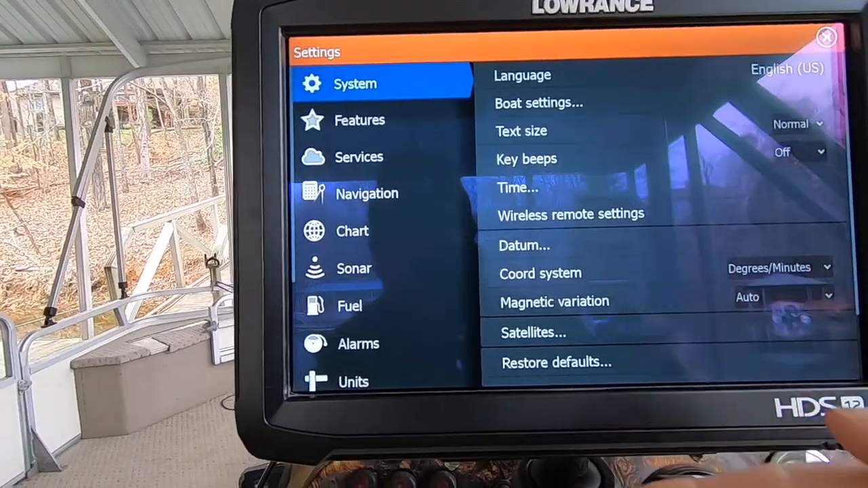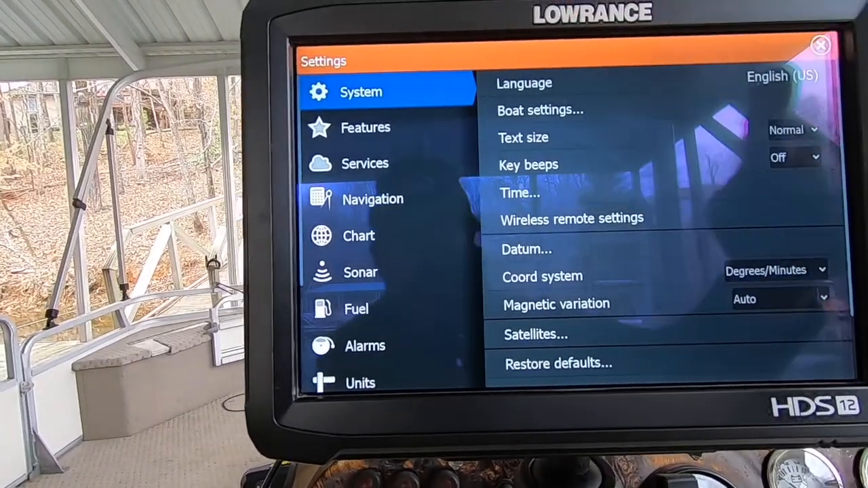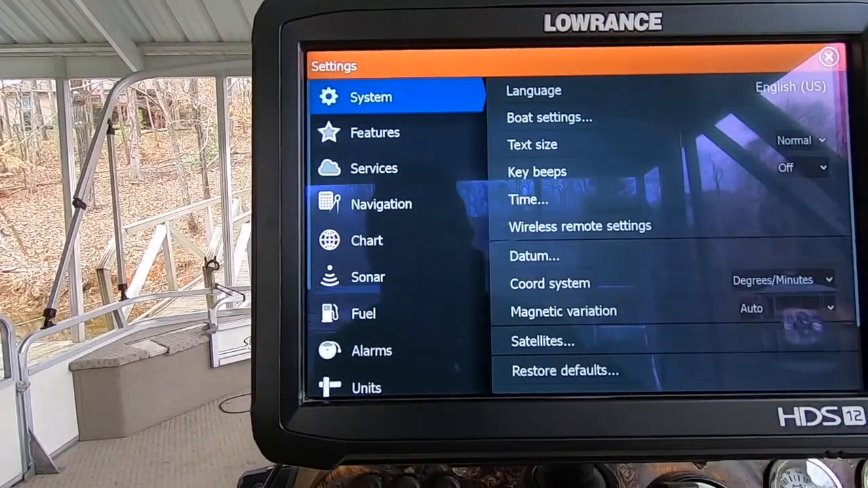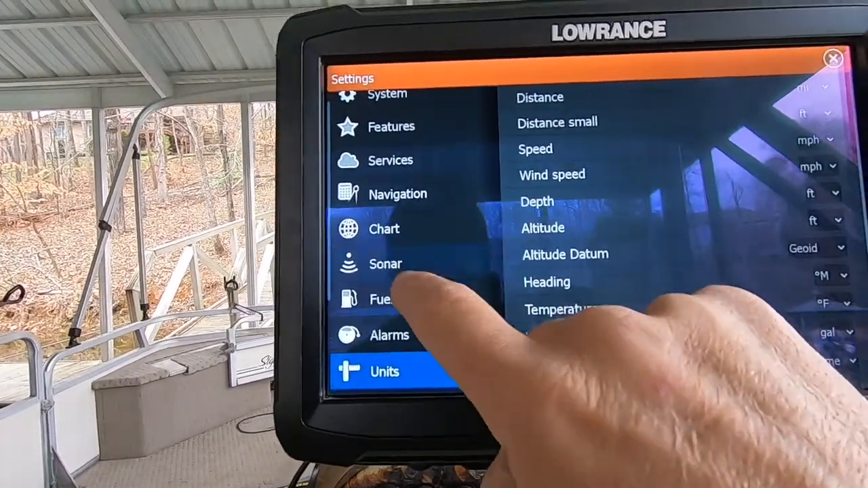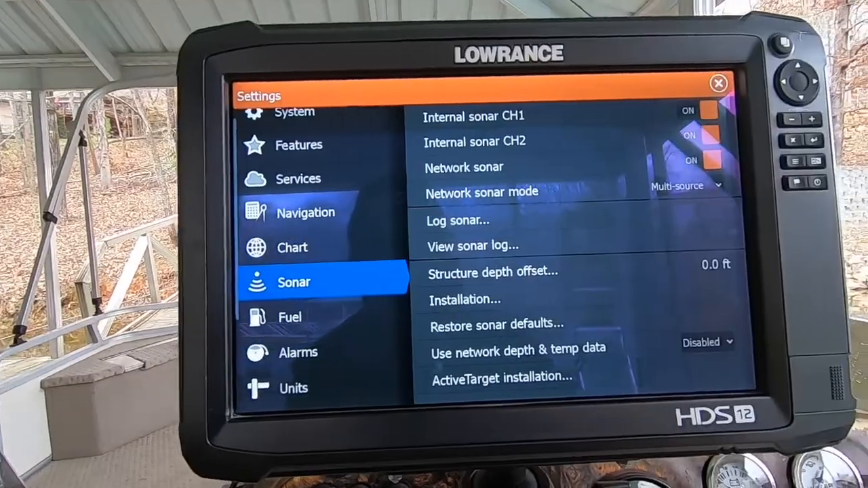But when you get to this settings menu, you got system. You're going to want to go to sonar first off.